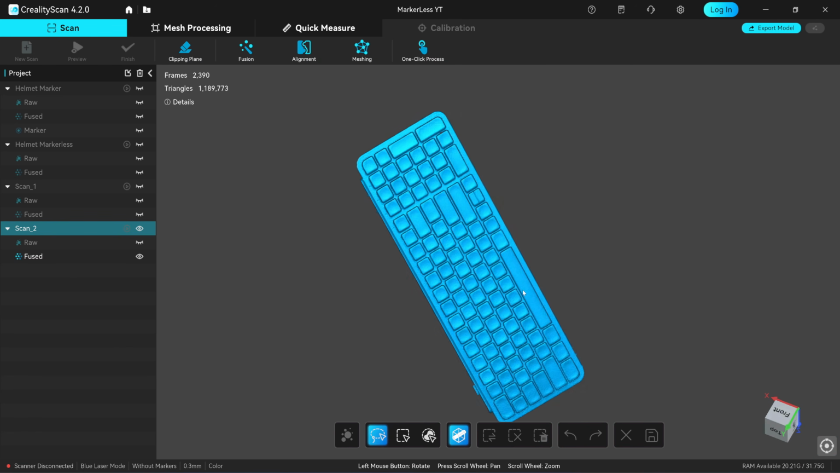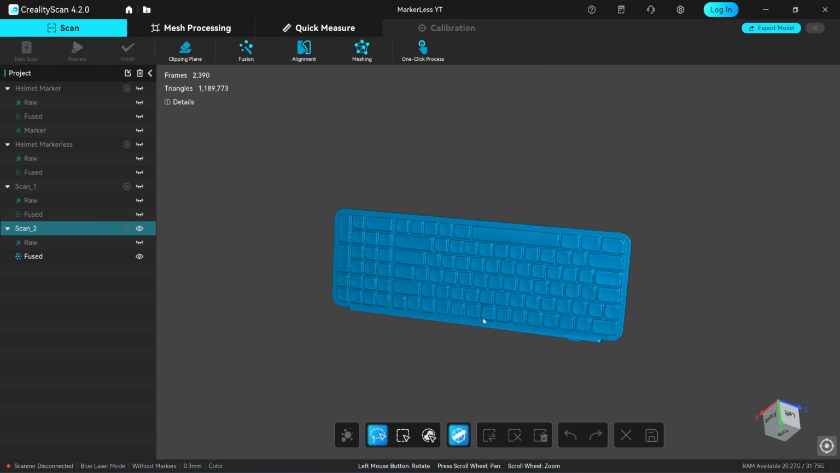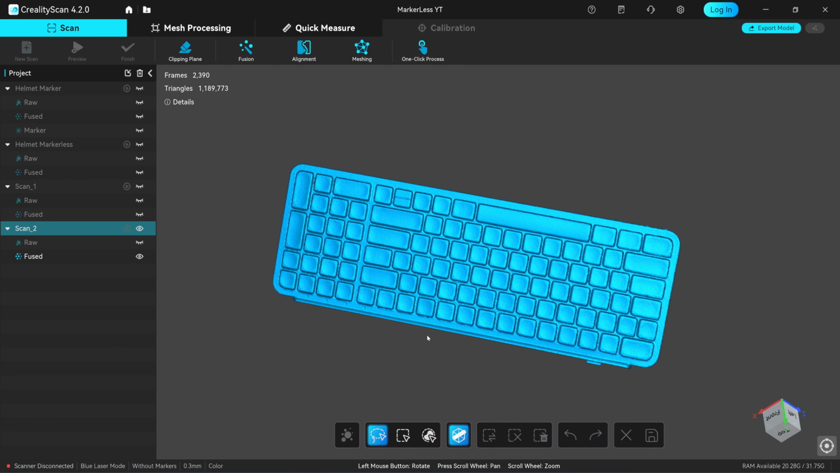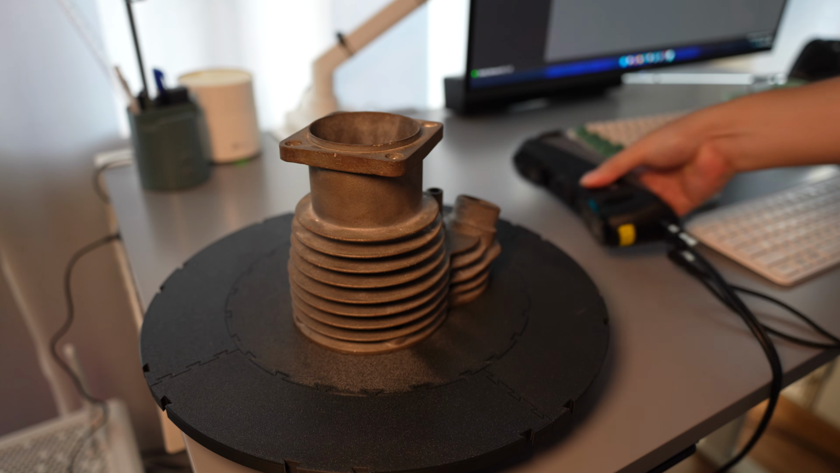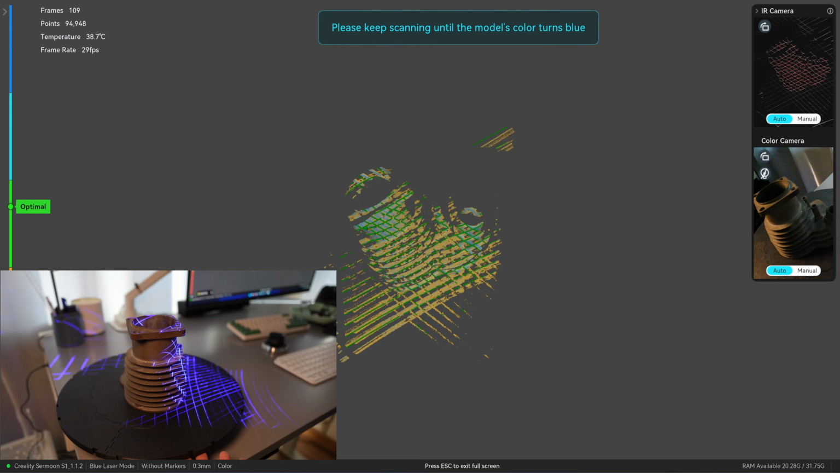Here's the result. The thin profile keyboard produces a sharper scan than the high profile version since it captures more surface for alignment. Alright, moving on, let's try scanning this engine jacket with its cylindrical shape.